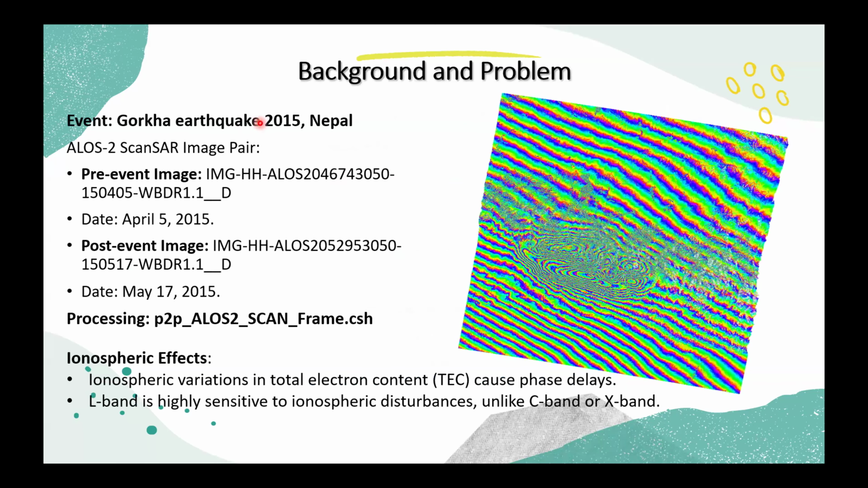So I've chosen Nepal as my study area. There was a huge earthquake in Nepal in 2015, and I've generated an interferogram for that earthquake. For interferogram generation, I've used two ALOS2 images, one before the earthquake and one after the earthquake. And in GMTSAR, I've used the p2p_ALOS2_scanSAR.csh script for processing the SAR data. And from that processing, I got this interferogram that you can see here.